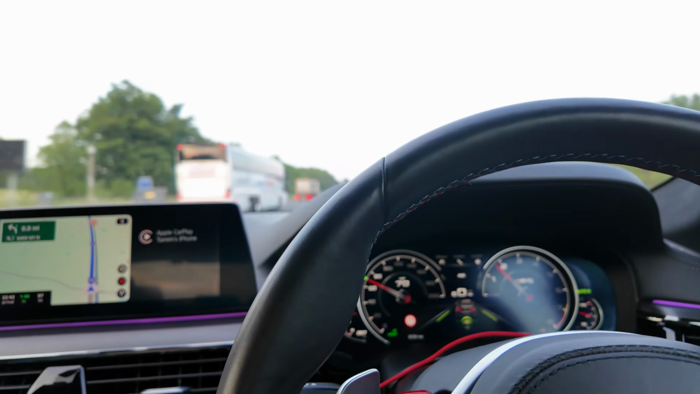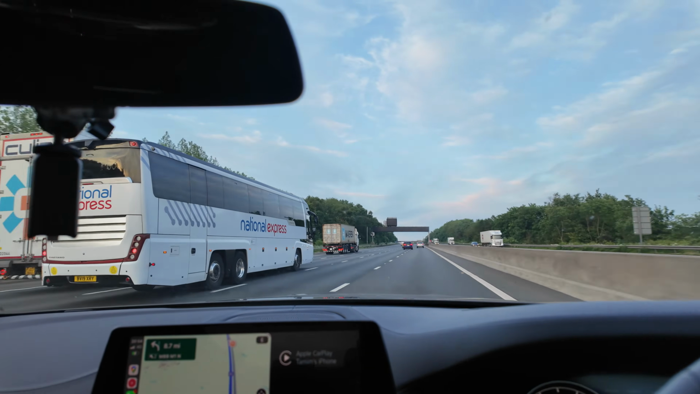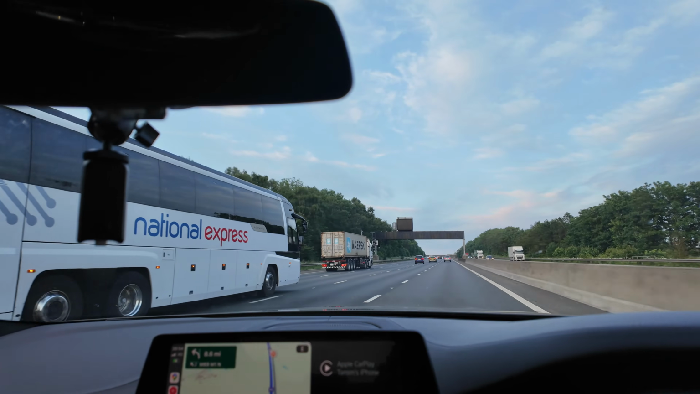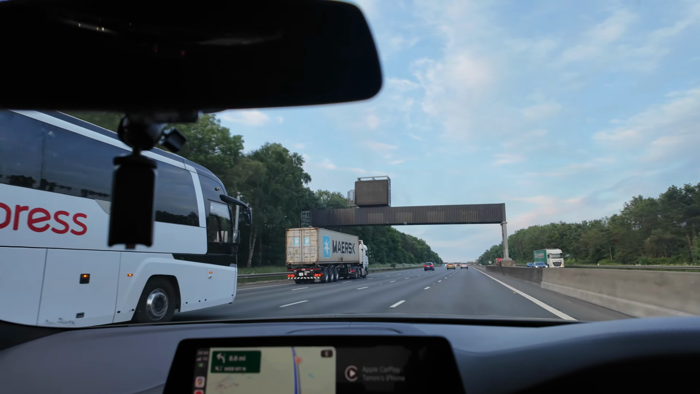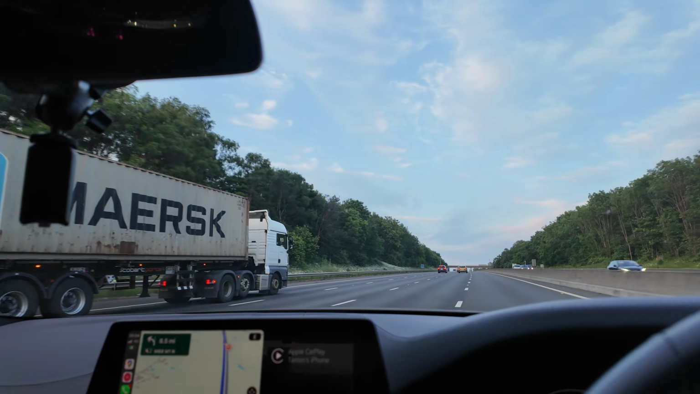Although one really good thing is the car at the moment, it's in 8th gear and the RPM is about 1,700, which just shows why this car is so good on fuel when you're doing decent speeds. I think at this point the car is barely using any performance.